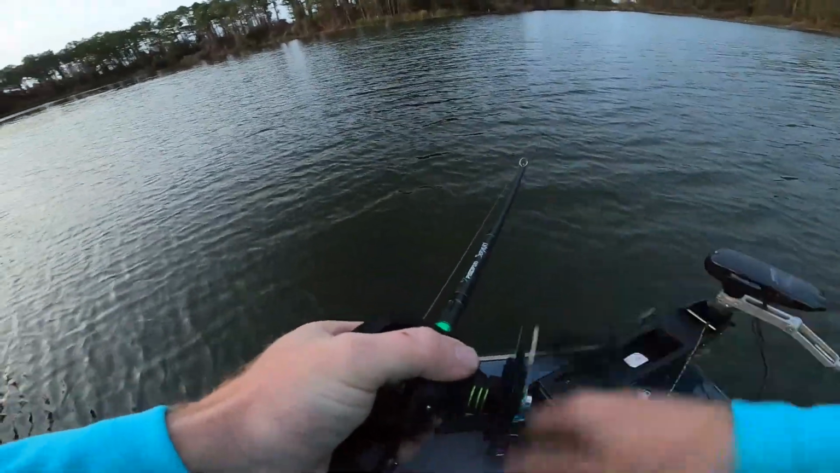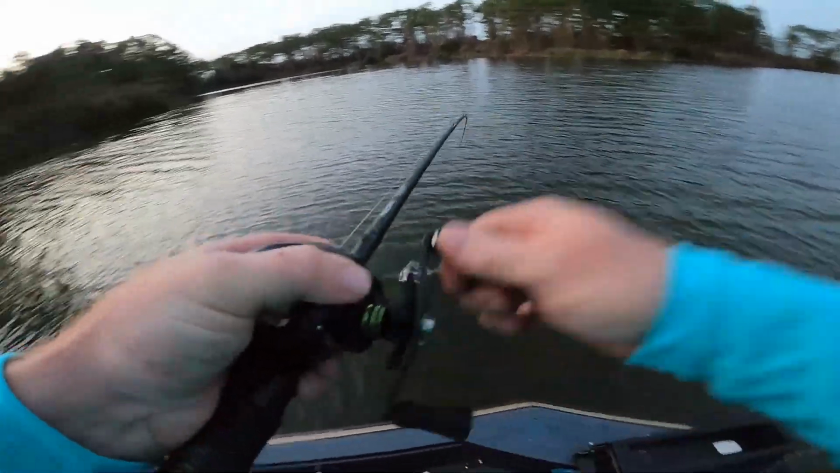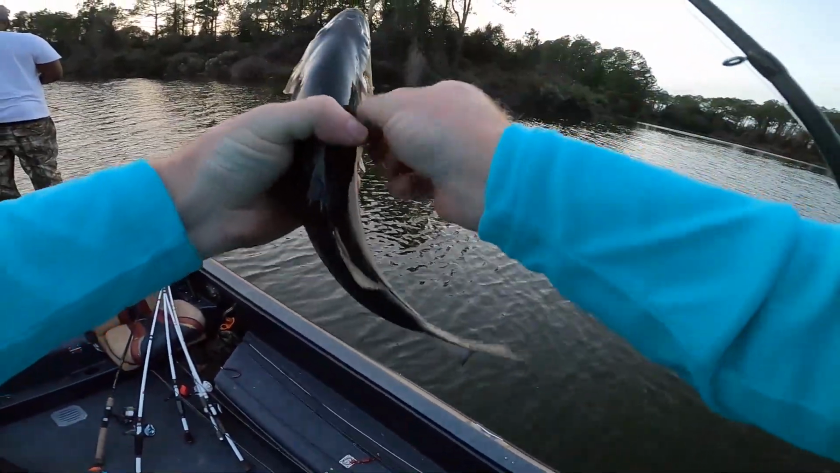I seen like a school of them that we passed over. Looked like, but I didn't see a bunch of shad like I did earlier. Oh, he tagged it. Did he get off? I think he did. No, he's still in there. He's swimming towards the boat. What the heck is this? It's a hybrid. Side hooked him. He come up and hit it and missed it, and then he come back for it. I think I just got too worked up and I was reeling it too fast.